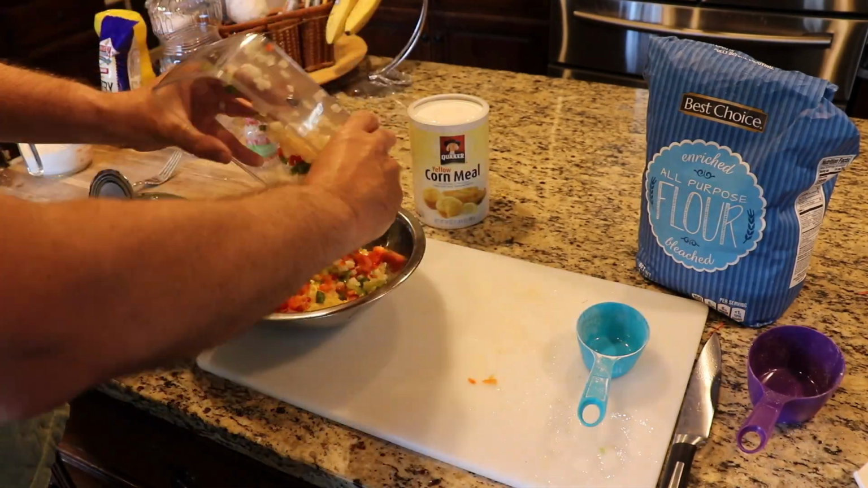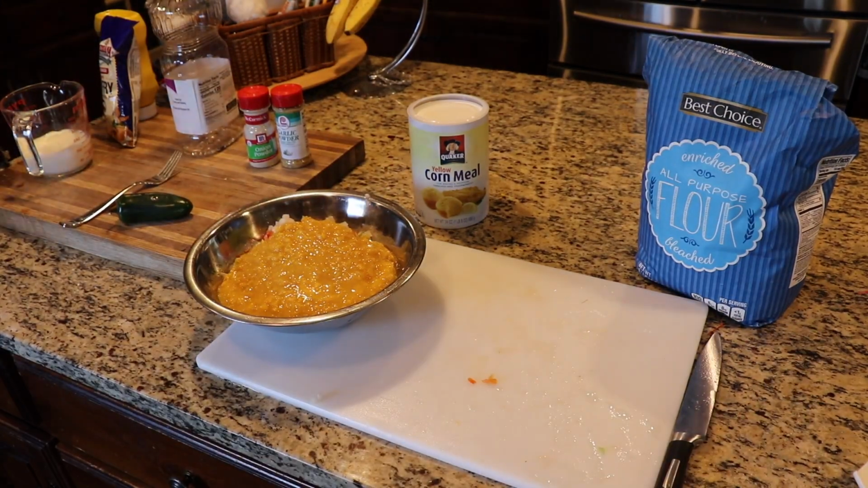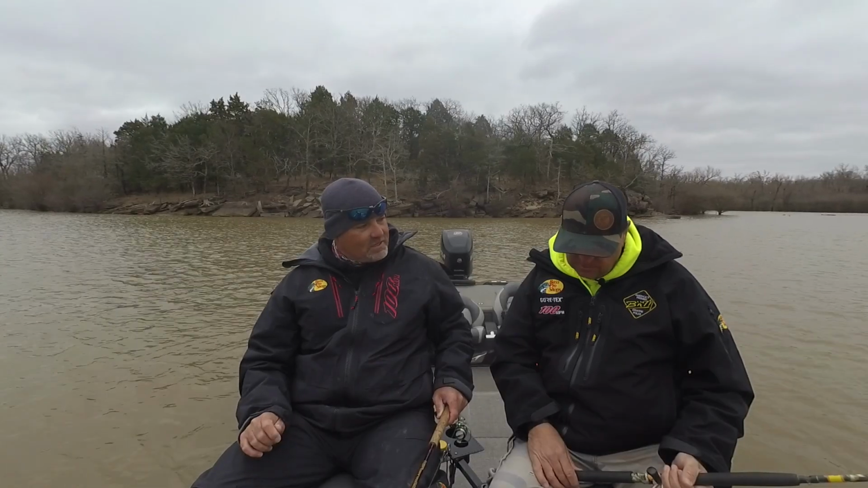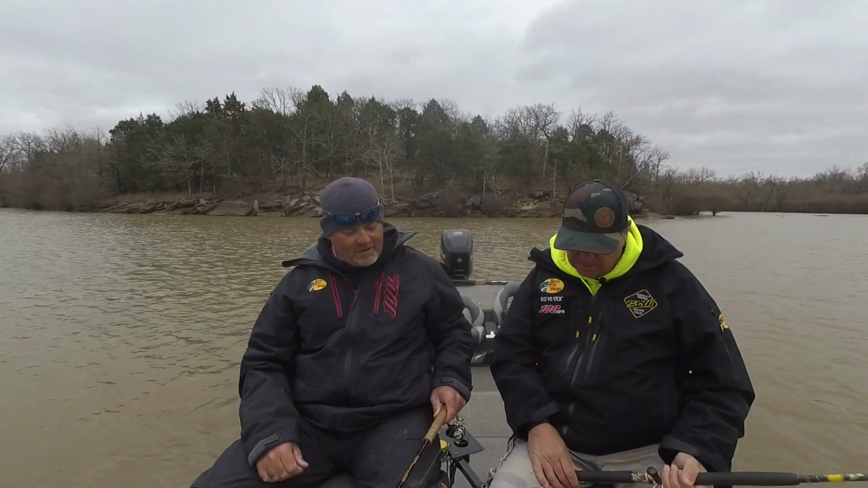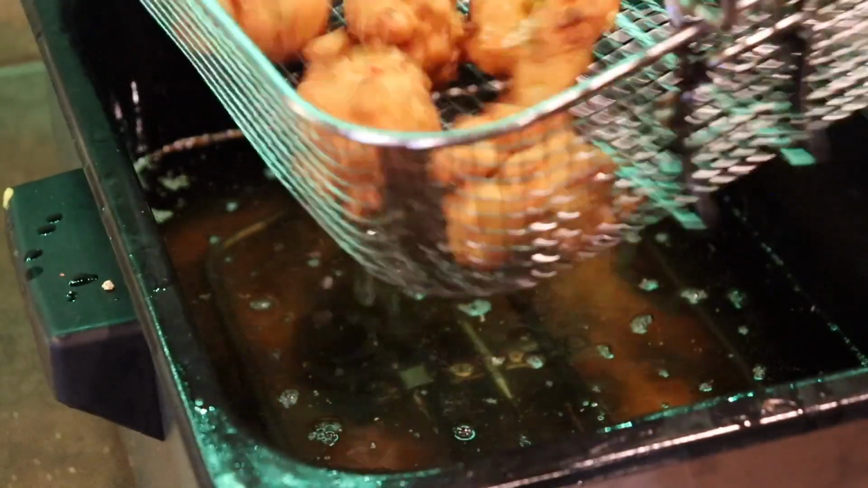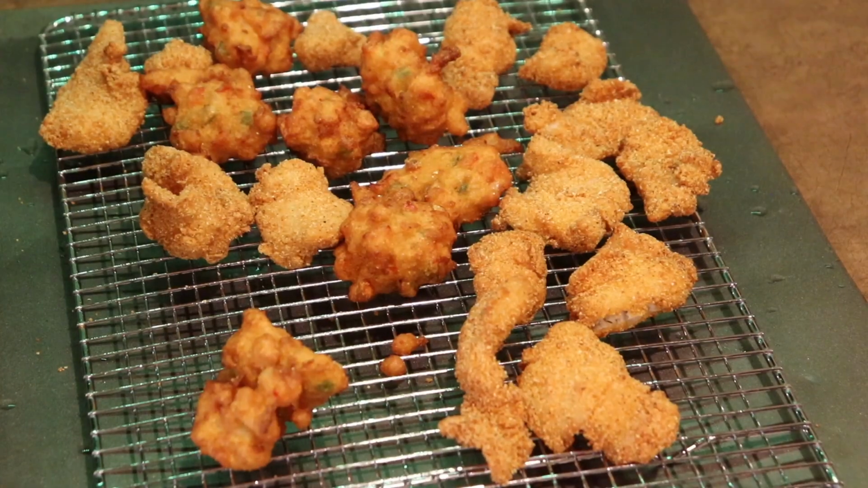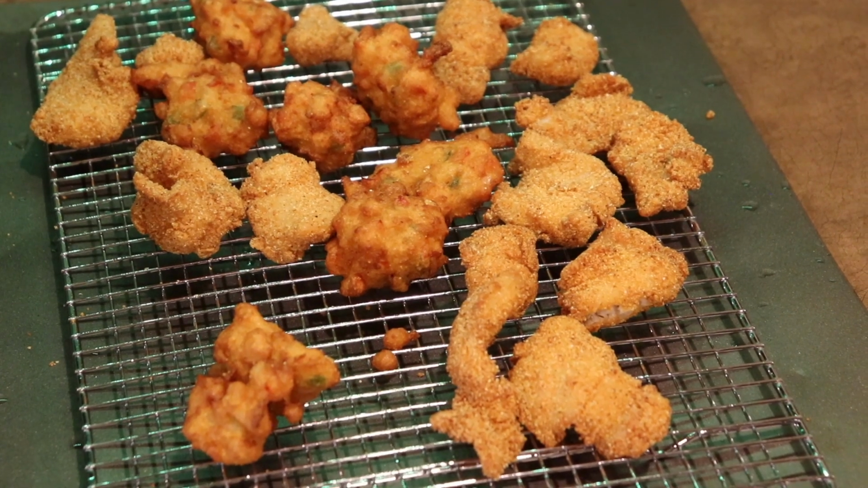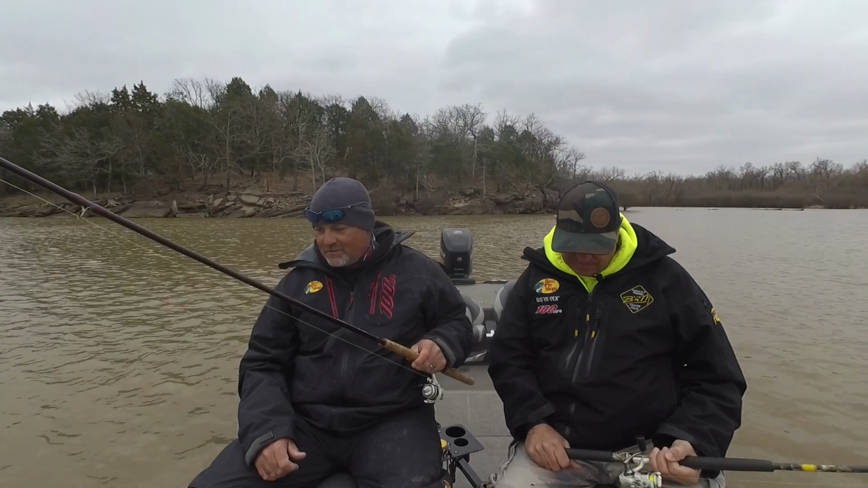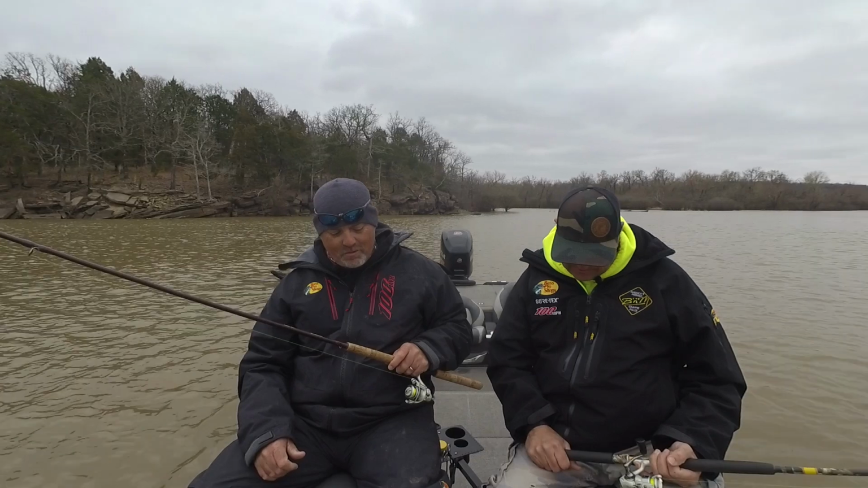Mix it all together. And then take a spoon and just dip it out, drop them in the grease, and keep your spoon wet so it won't stick. And keep dropping them in there. And then everybody eats the hush puppy before the fish is gone. If you like a little spice to it, we'll cut a little jalapeno up in there too. I remember when I was a little kid, my dad cooking catfish, and he always made them. And I think he got the hush puppy recipe.